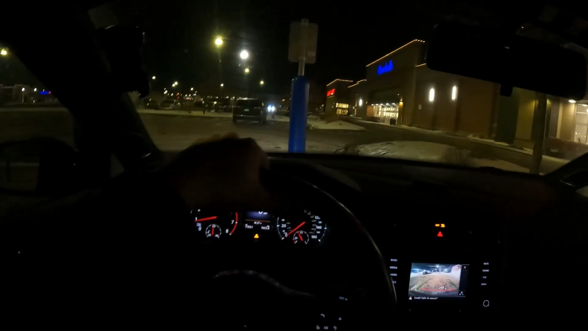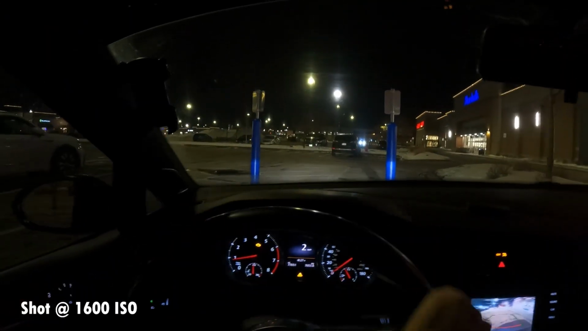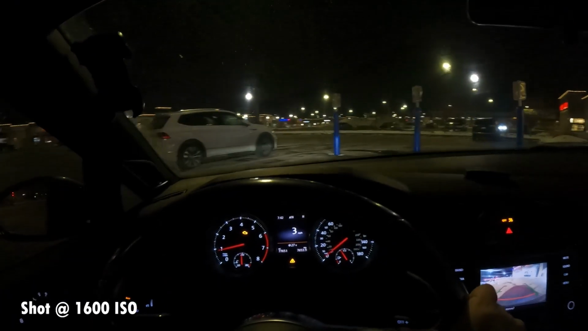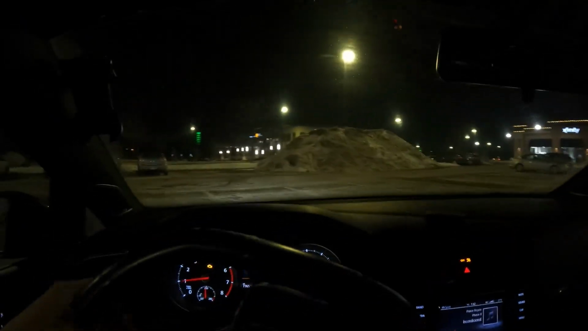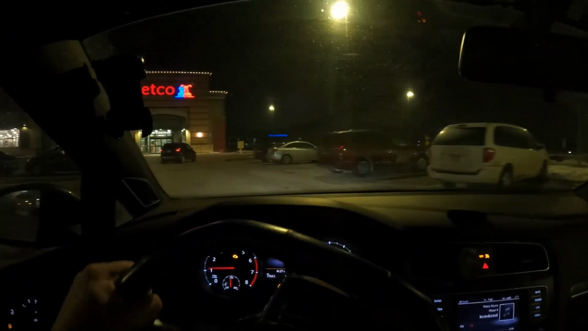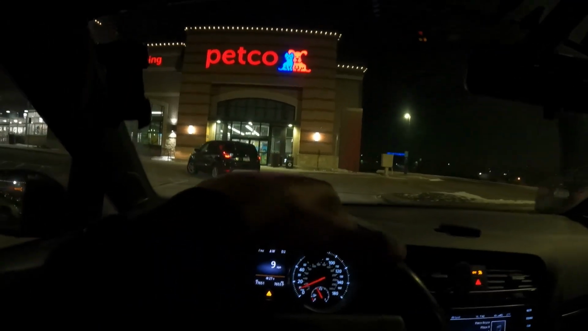All right, boys. Let me know what you guys think about this. Obviously right now it probably looks really good because it's super nice and well lit. But we're about to go on the highway that we usually hit when we're out in Mexico, and it's definitely not as clear as this. So let me know what you guys think. I'm gonna try 1600 ISO and then 3200 ISO.